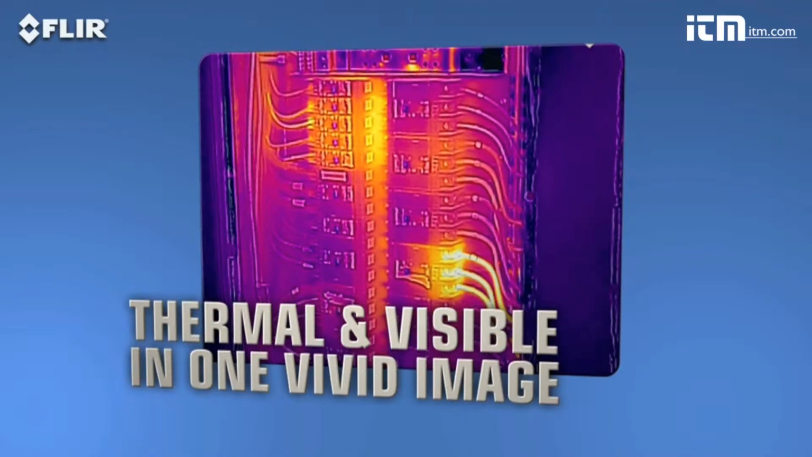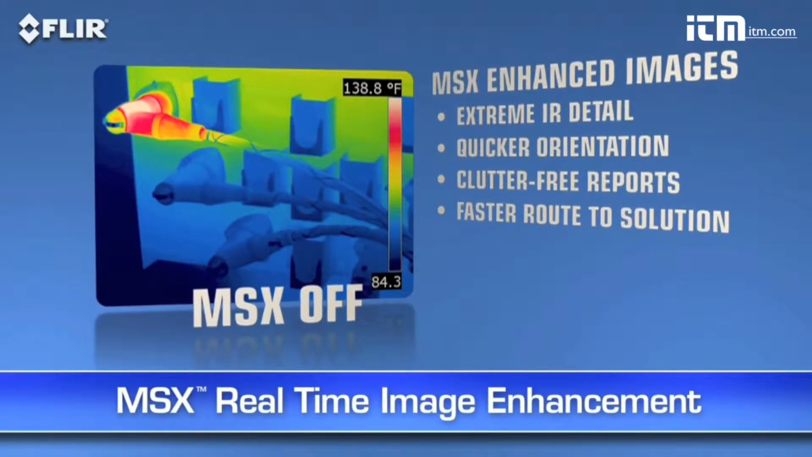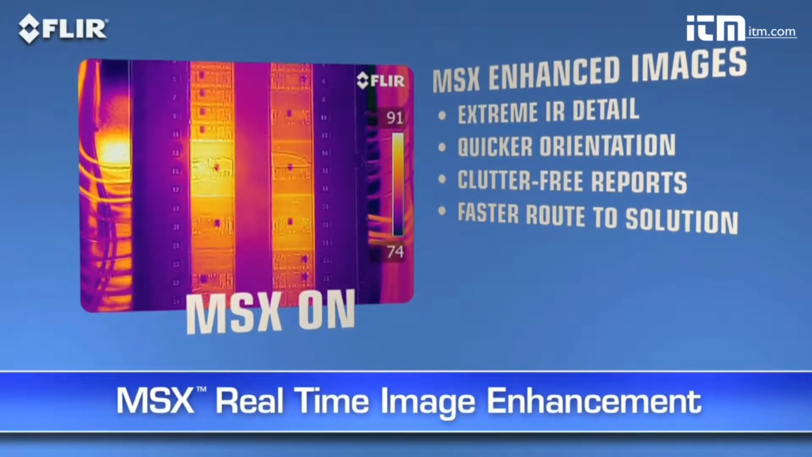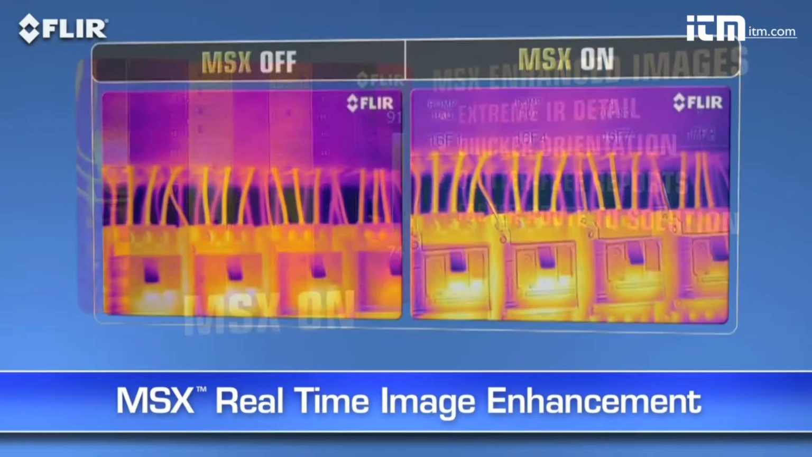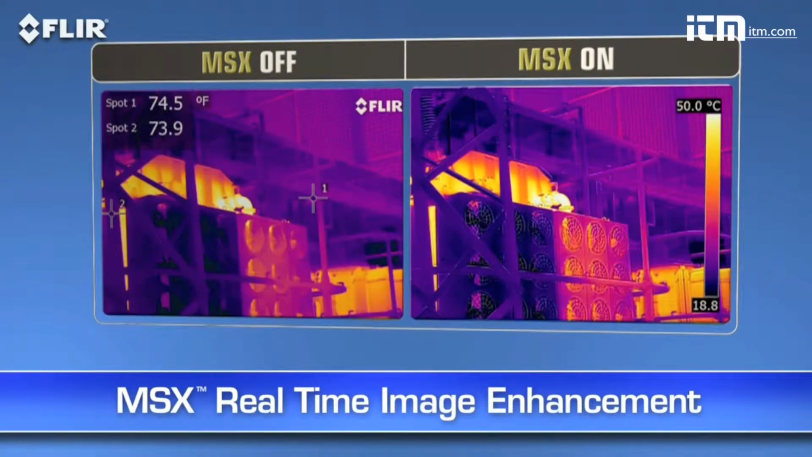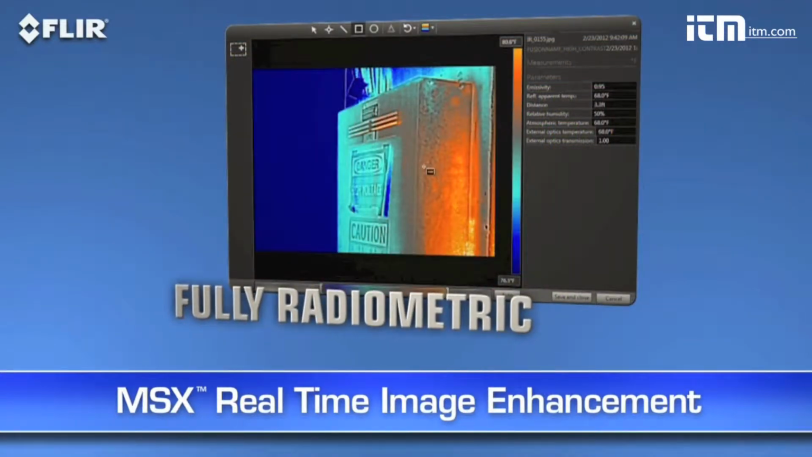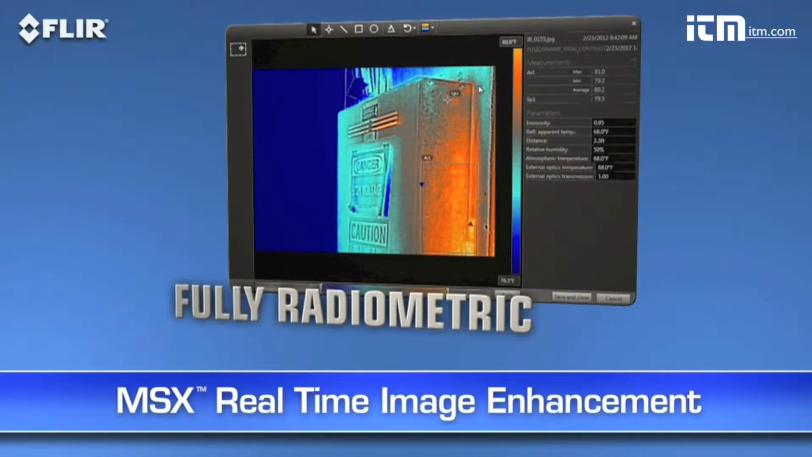Now here's another FLIR innovation that brings out even more detail on T-series thermal images. MSX, or multispectral dynamic imaging. MSX enhances thermal images with visible spectrum definition captured by the built-in digital camera. It virtually etches those details into the thermal picture in real time, so you clearly see numbers, labels, and other identifiable features to help you pinpoint where problems are. MSX images are also fully radiometric, so you can import, adjust, and analyze them later with FLIR Tools software on your PC, Mac, or mobile device.